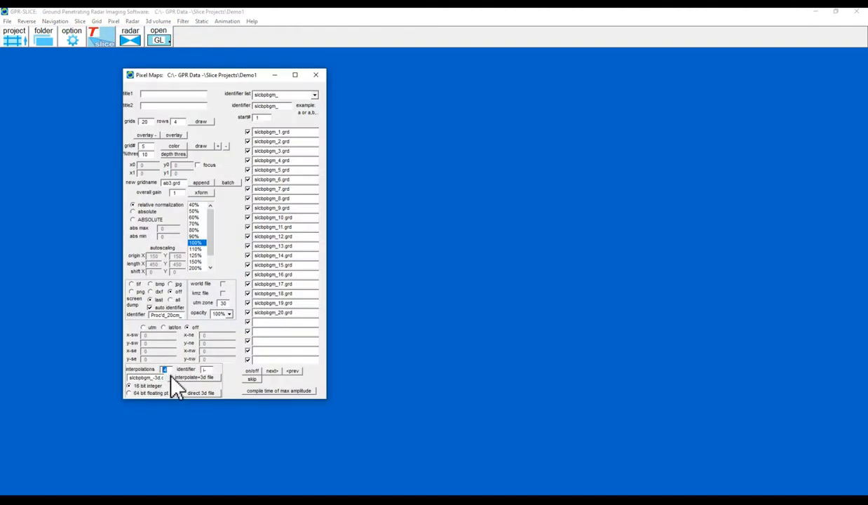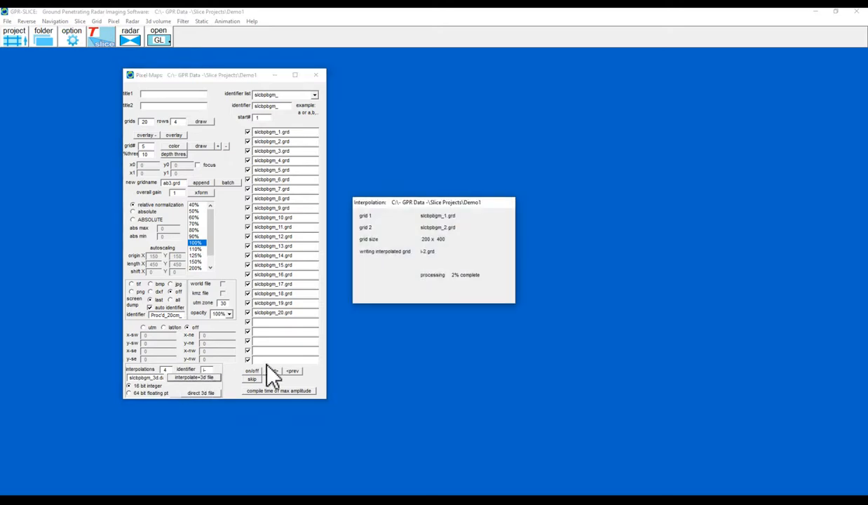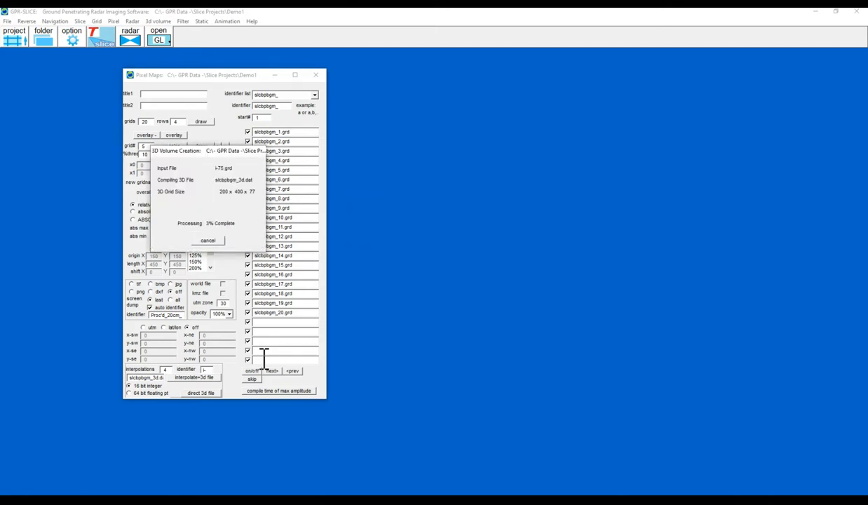I put how many interpolations between the slices I want, and then the output name, and I'm just going to stick with the default name here. Job done.